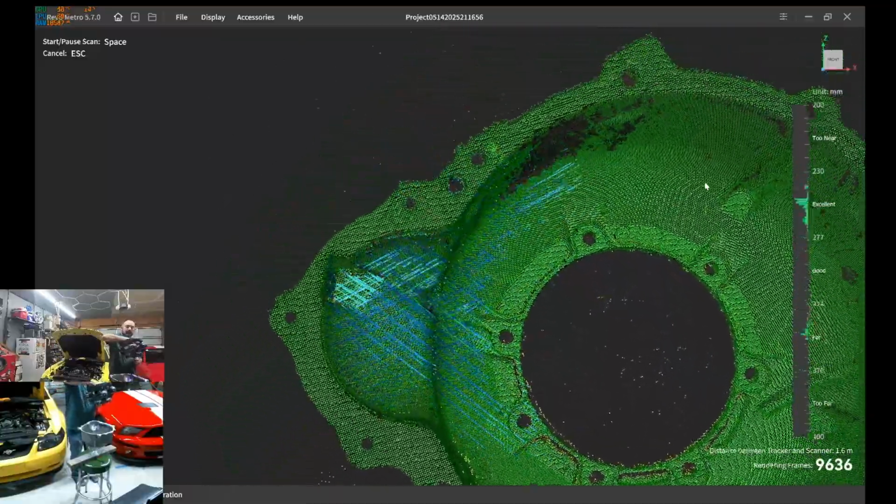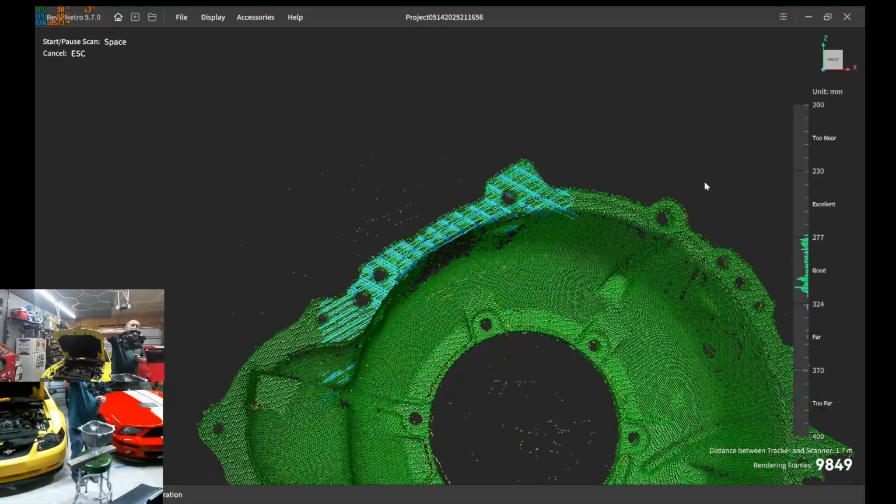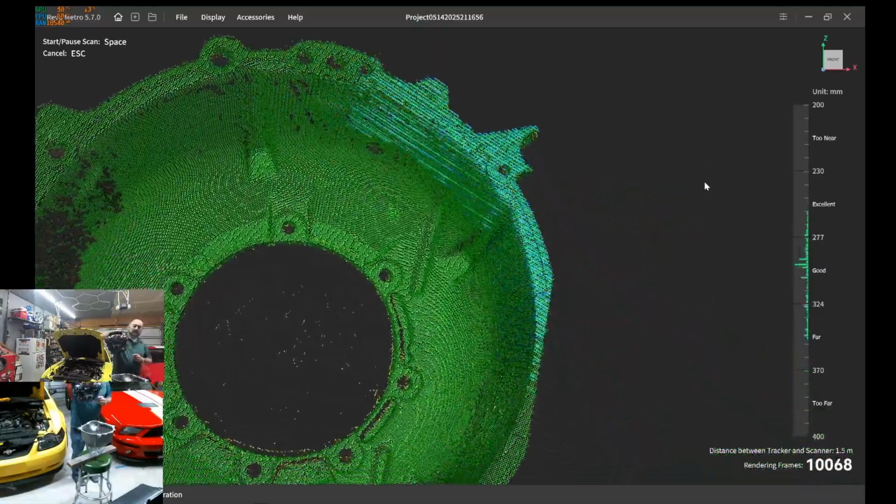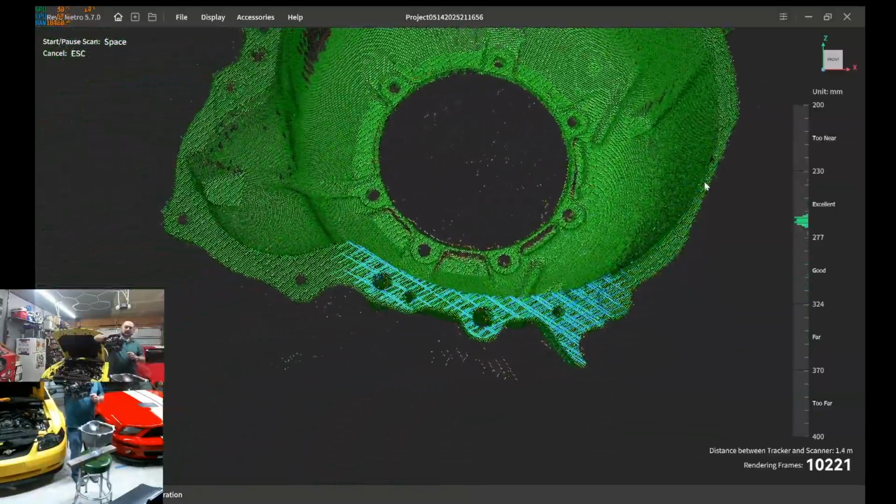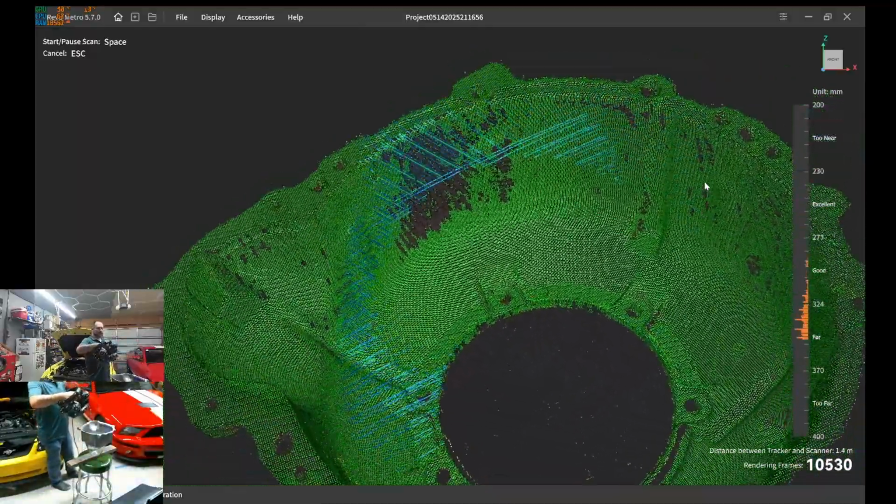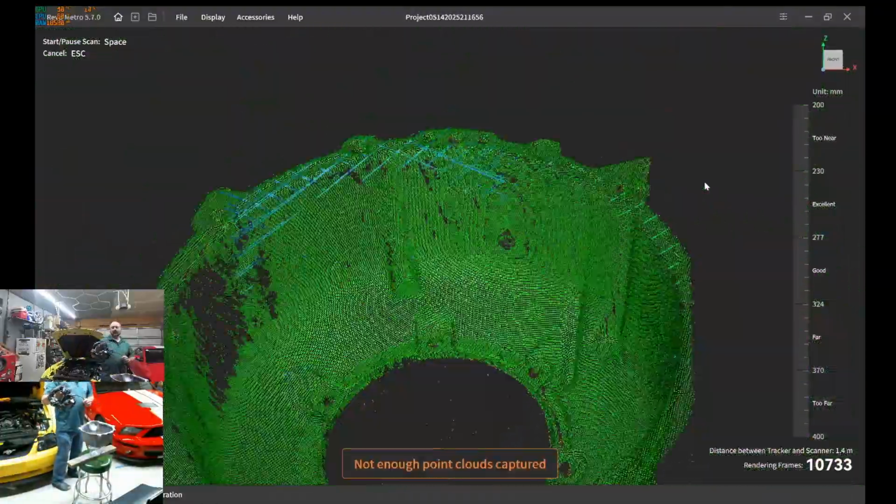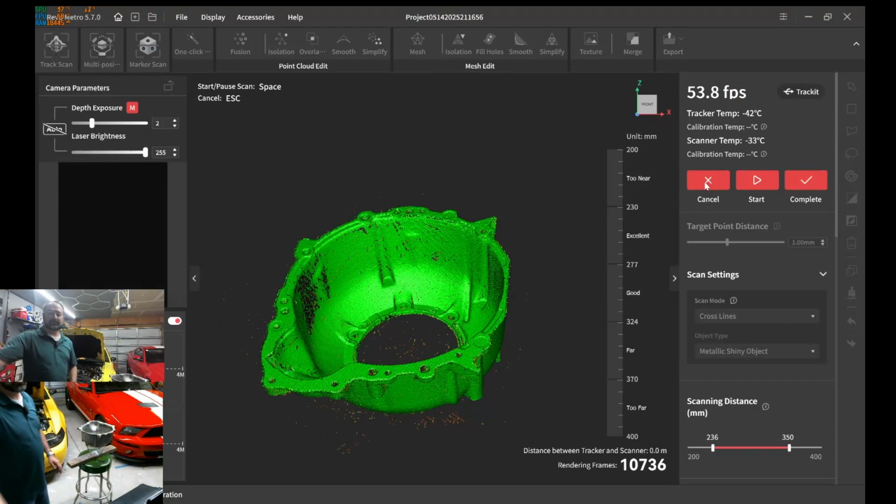Now I'm just going to make one more pass about this flange. A little too close. I'm going to back up. I'm just trying to get as much of this as possible. I'm satisfied with that. Let's go ahead and zoom out. Oh, look at that. Beautiful, nice and green.